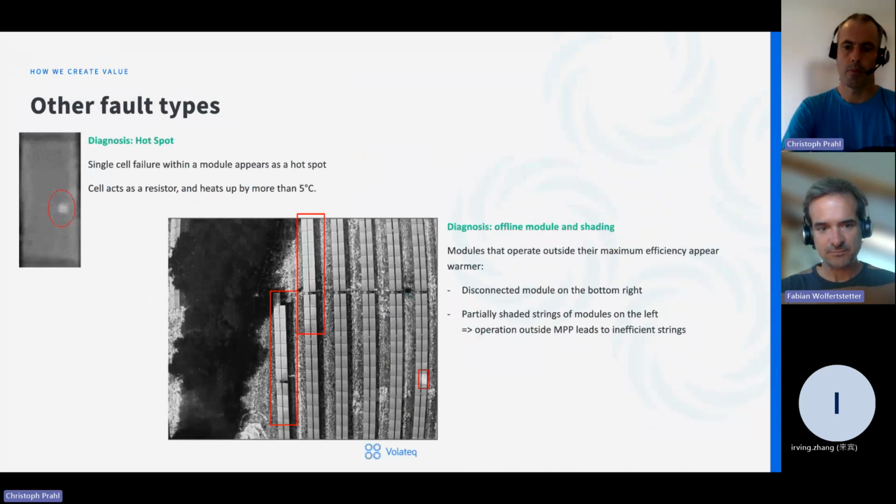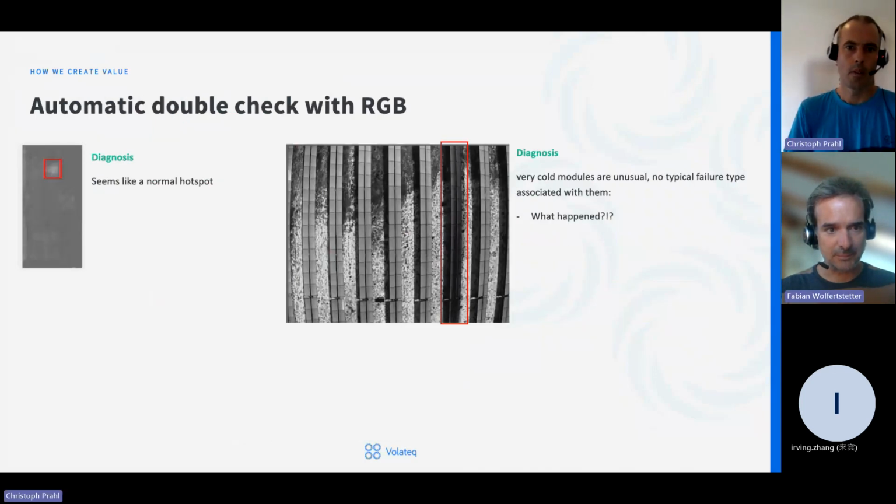On the next slide, we can see another one. We always have to double check with the original visual image, the RGB image, if that error type has been detected correctly. So on the left, you can see a normal hotspot. In infrared, it looks like a normal hotspot.